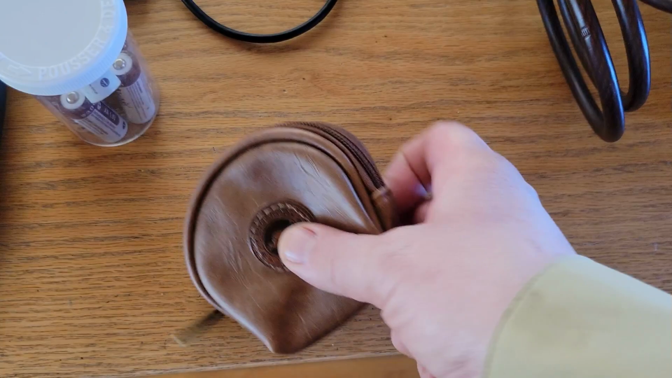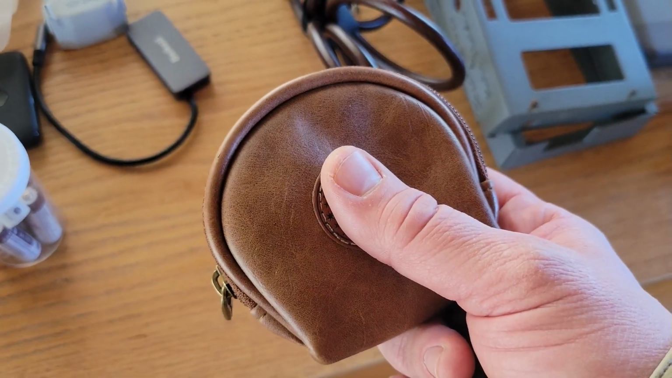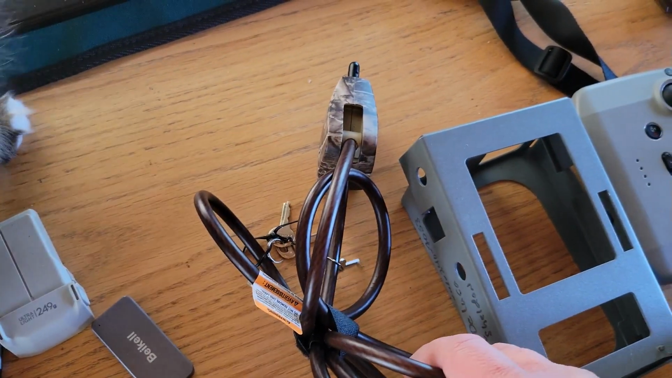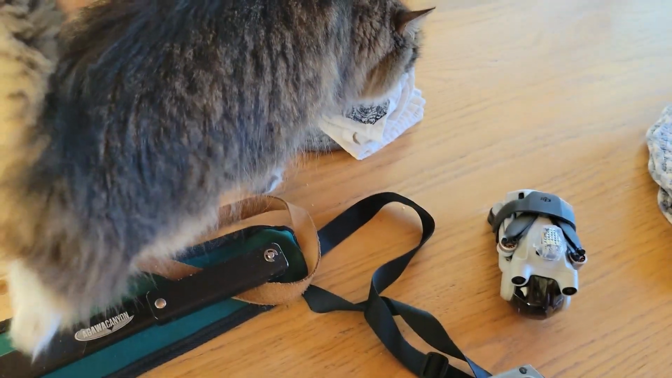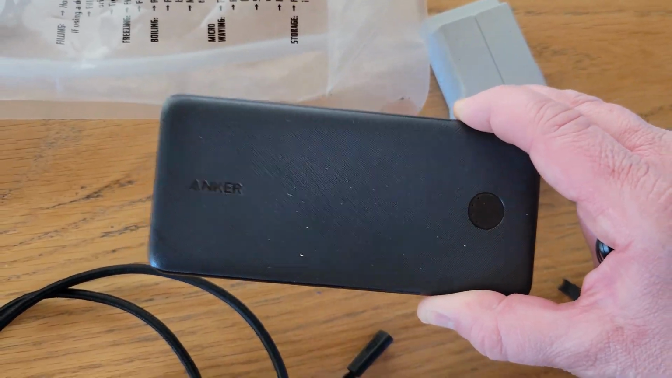So down here, we've got this. Inside this little leather case here is where I keep all my memory cards and keys for the Python lock cables for the cameras. Hello Nala, thanks for visiting us. Extra little battery pack in case my phone runs out of juice.